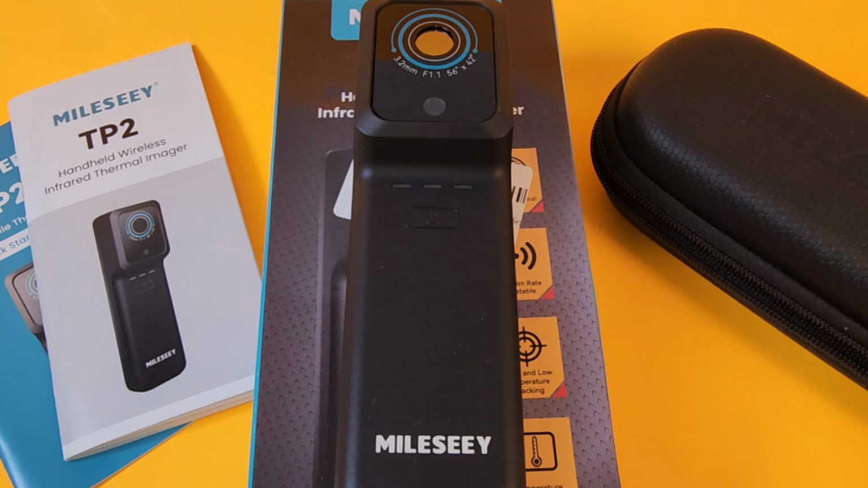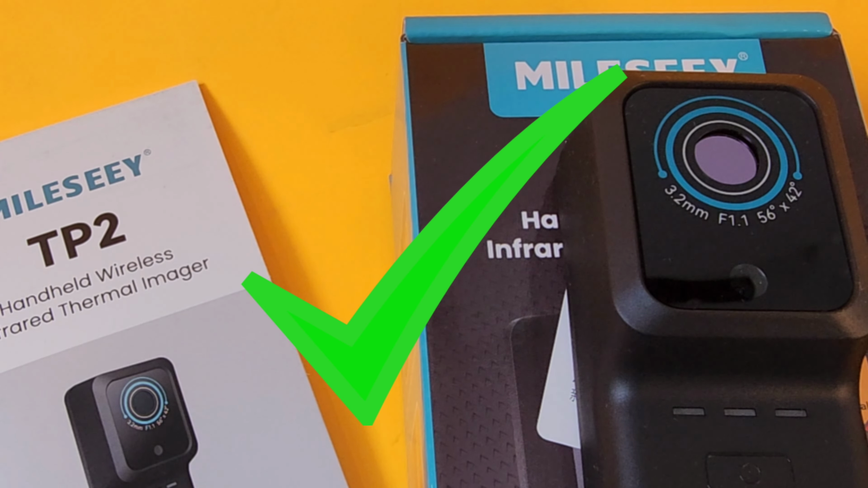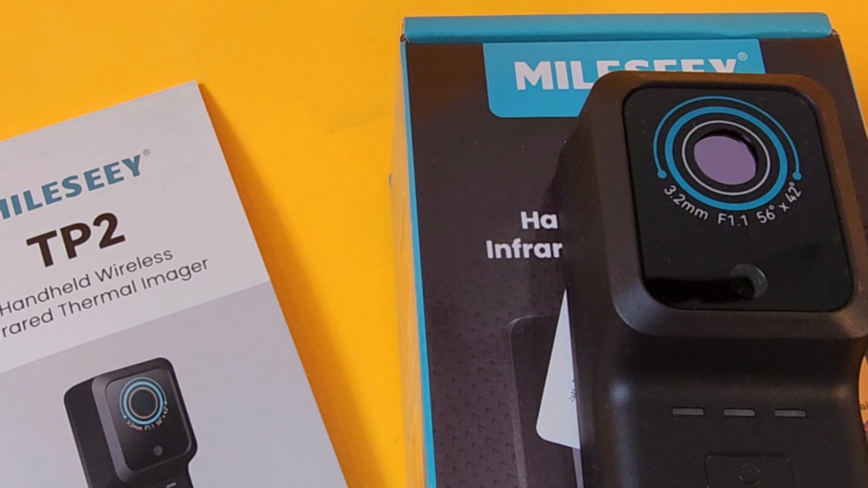Closing thoughts on the TP2 Plus from MiLESEET. Oh, you can tell I really like this camera. Not only does it give stellar thermal images, but it takes images that other thermal cameras just can't take. Why? Because this device is completely wireless and small, and you can get into those hard to reach areas that other cameras just can't.